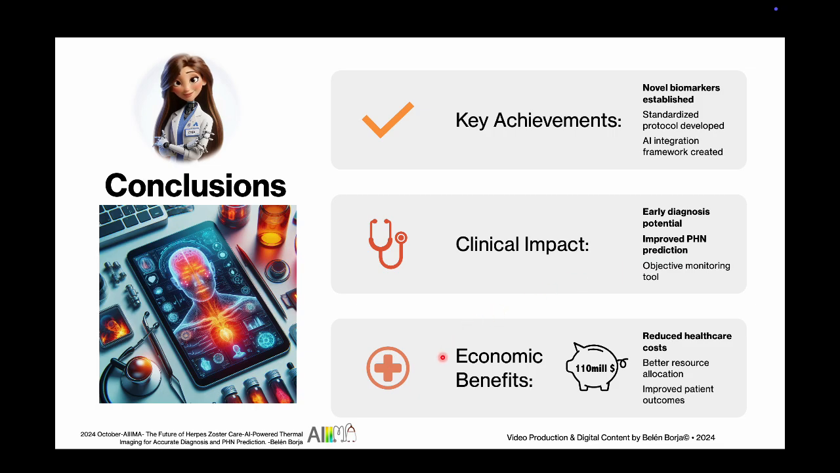And the economic benefits? We're talking about saving over $110 million annually in healthcare costs. Now that's what I call thermal efficiency. Optimizing resource allocation, because every penny counts. And most importantly, improving patient outcomes. This AI assistant couldn't be prouder of what we've achieved together. Now let's go change the world of HZ and PHN management, one thermal image at a time.